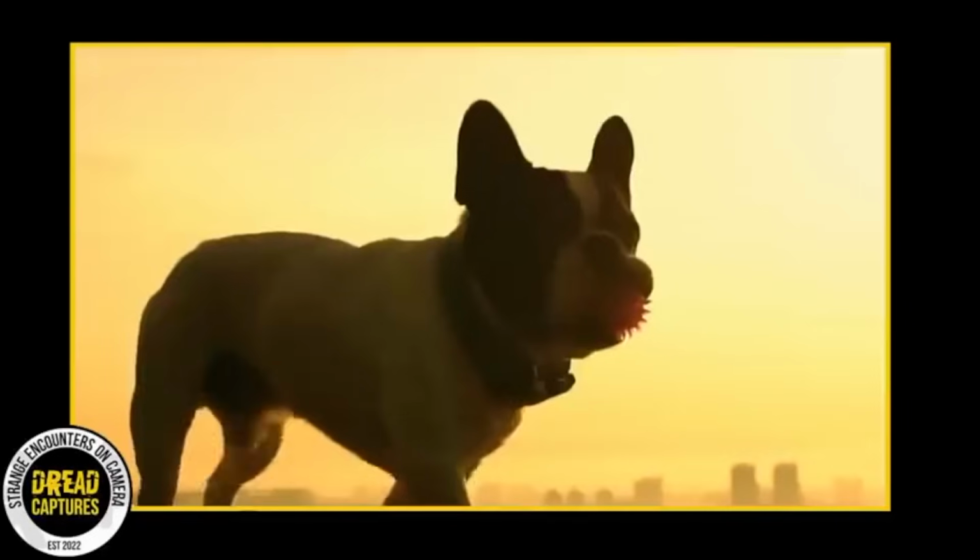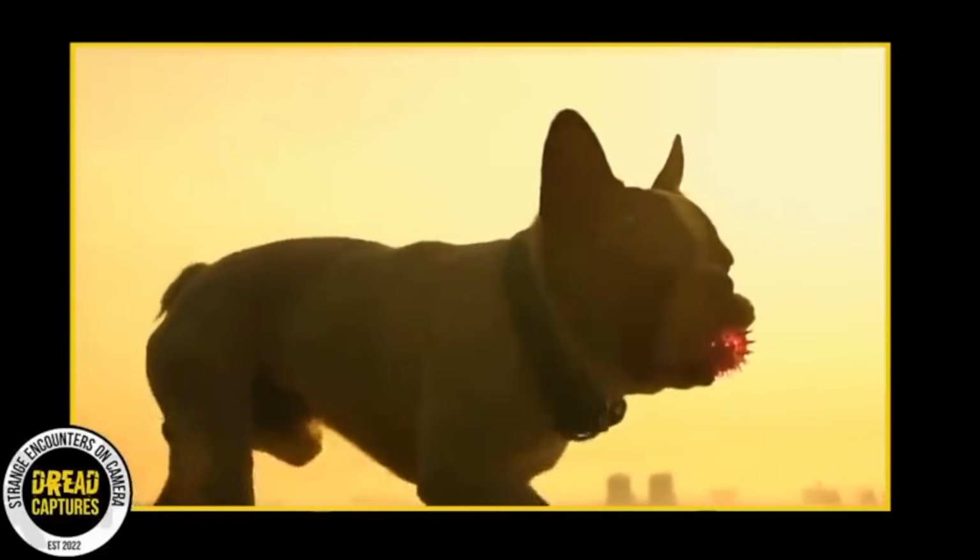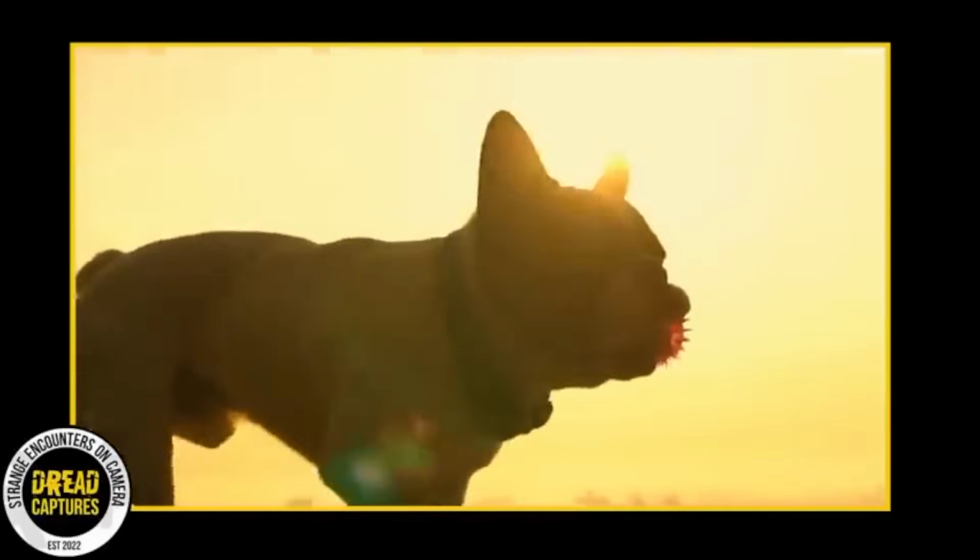This eerie video captured by a trail camera deep within the Appalachian Mountains appears to show something resembling a werewolf. The creature's face bears a striking, unsettling similarity to both a dog and a human. Its dog-like features coupled with its humanoid appearance make for a terrifying and perplexing sight. The footage is enough to send chills down anyone's spine, earning it the nickname Monster of the Mountains from some viewers.